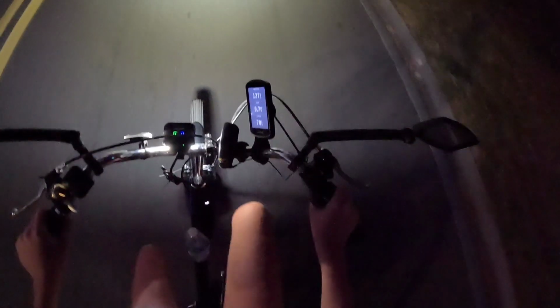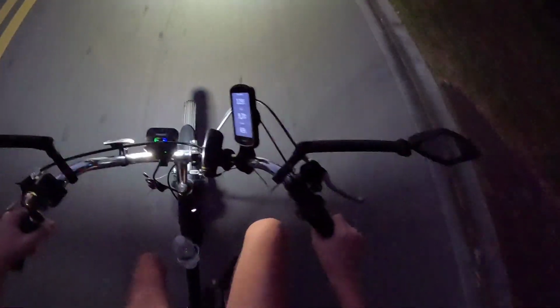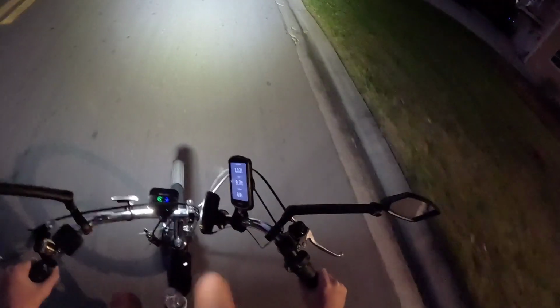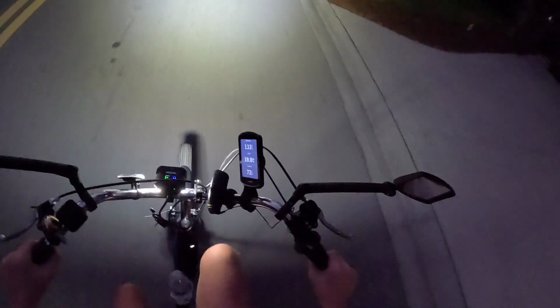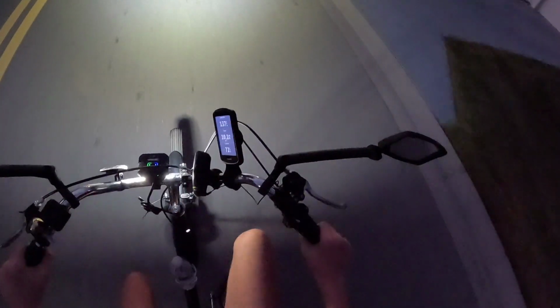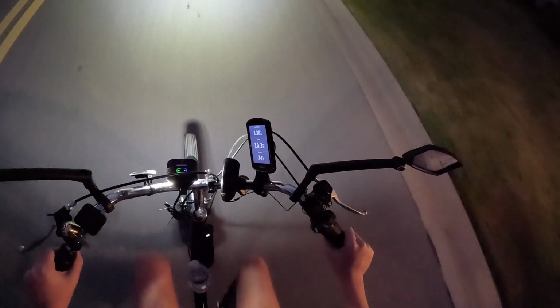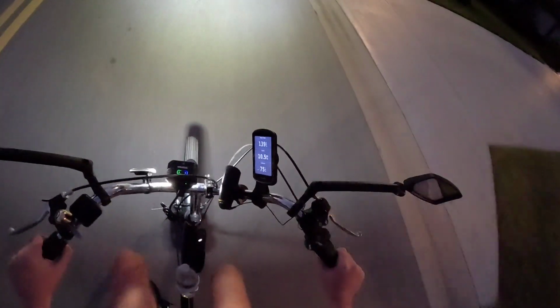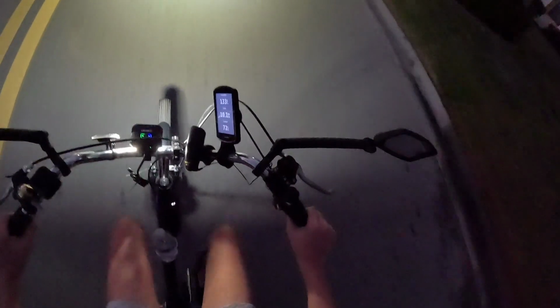Let's wait for this headwind to go away because it's a loop, so yeah, I'll have a tailwind shortly. Cadence 75. Okay, 133. Okay, we're good there.